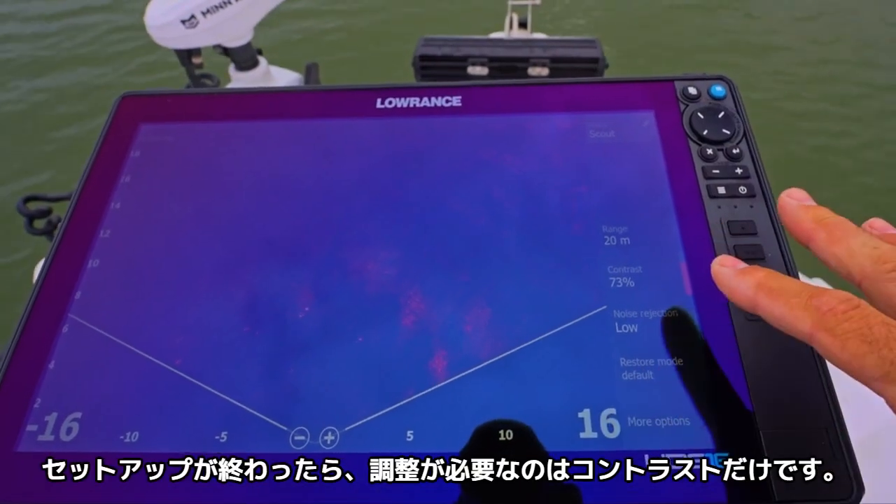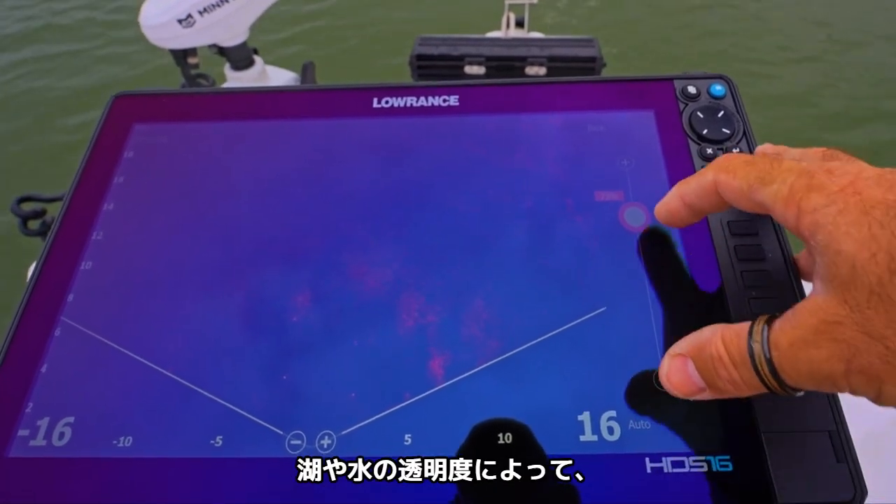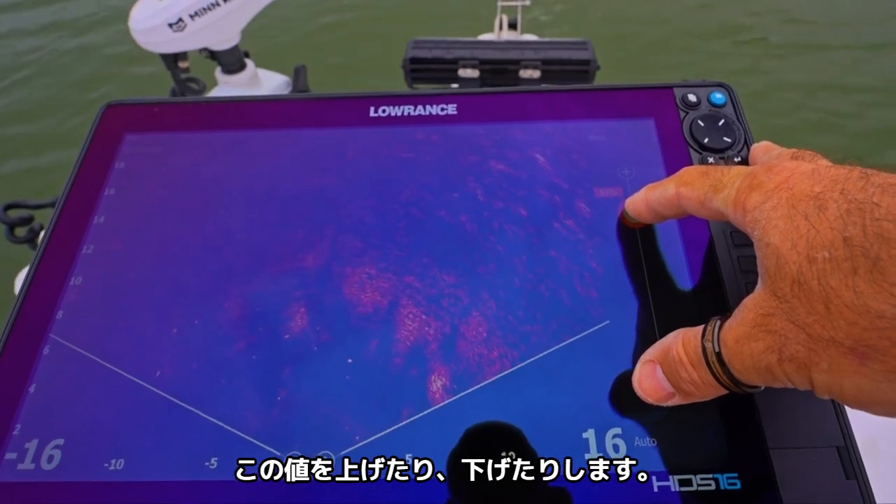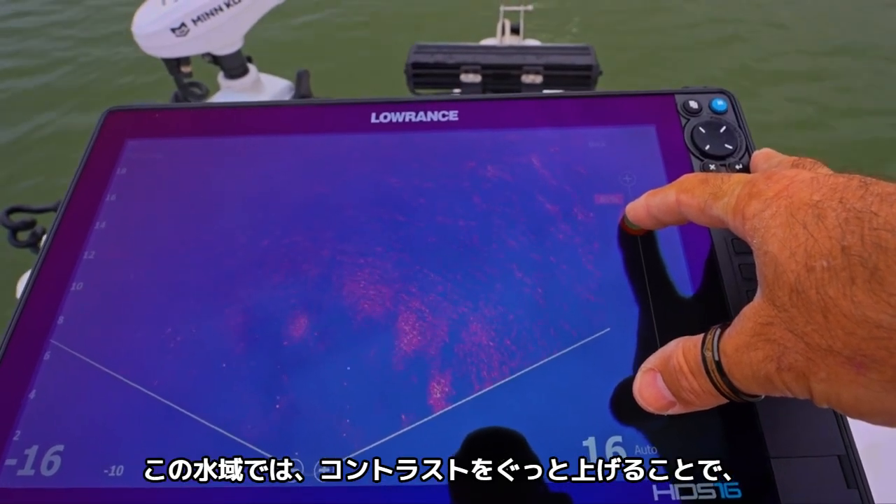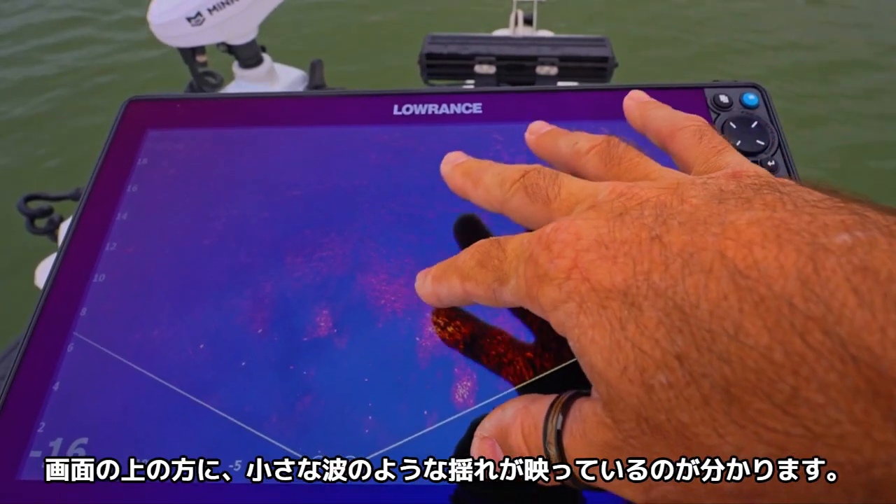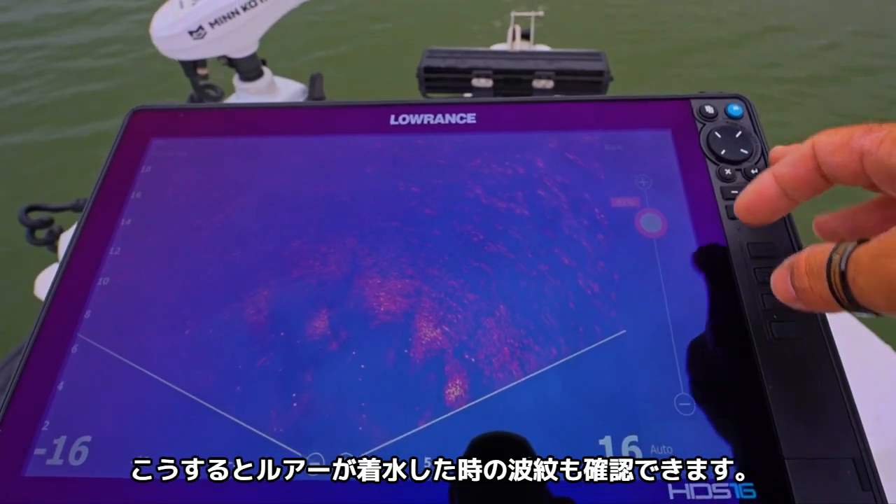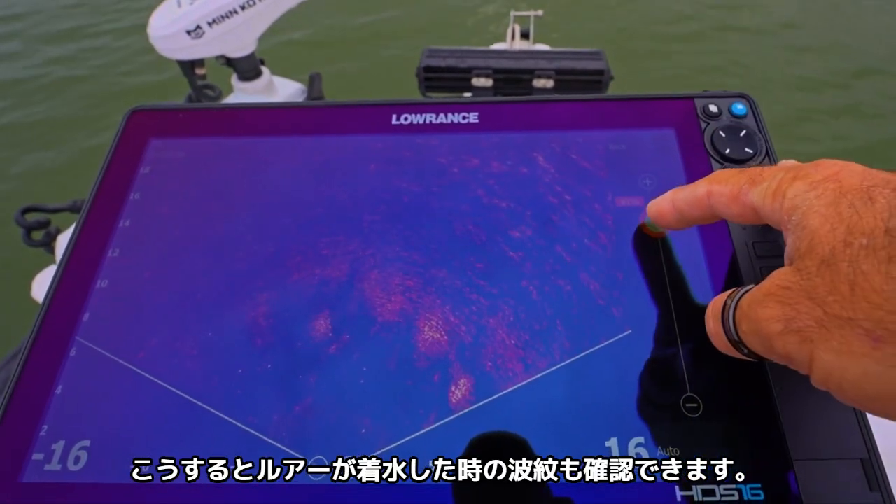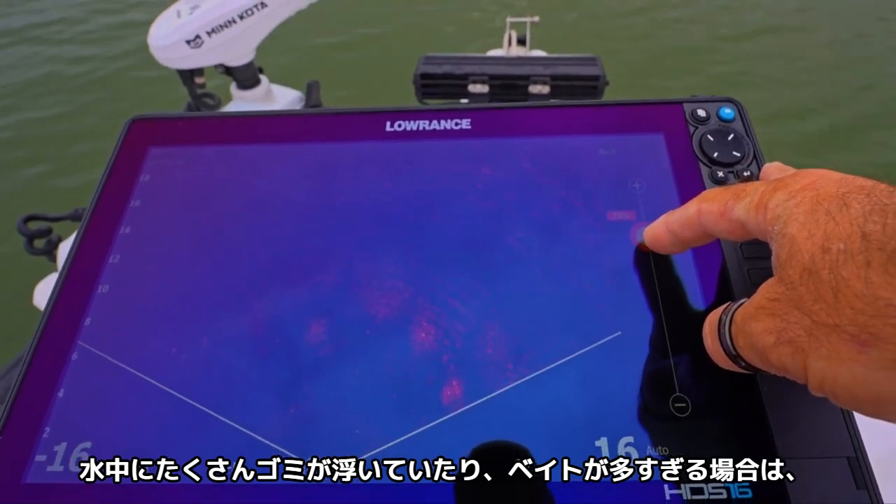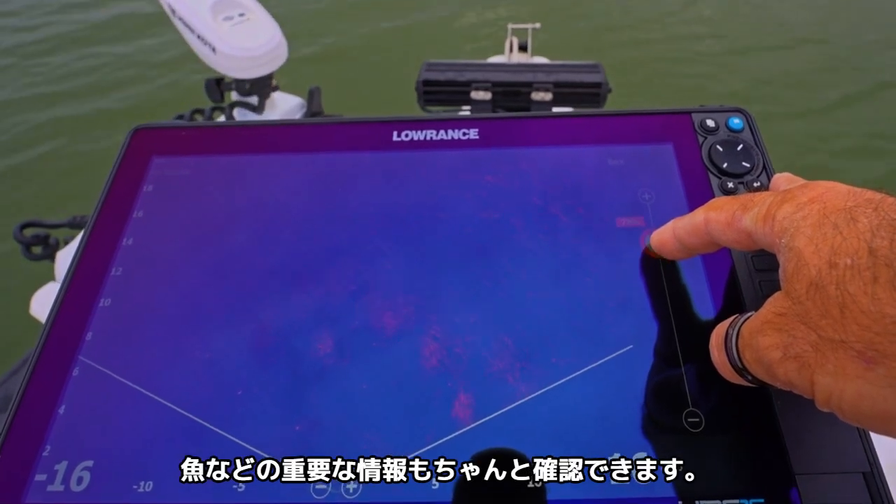The only adjustment I make once everything is set up is my contrast. Depending on the lake or the water clarity, I'll move this up and down. So you can see in this water, I can lift that right up so that I can see the clarity of the bottom. You'll notice these little ripples on the surface. That's because I also like to see the surface at the same time. That means I can easily see the splash from my lure. If there was lots of mess in the water or too much bait, I can back that right off. I'll still be able to see my lure and I'll still be able to see the important things like fish.